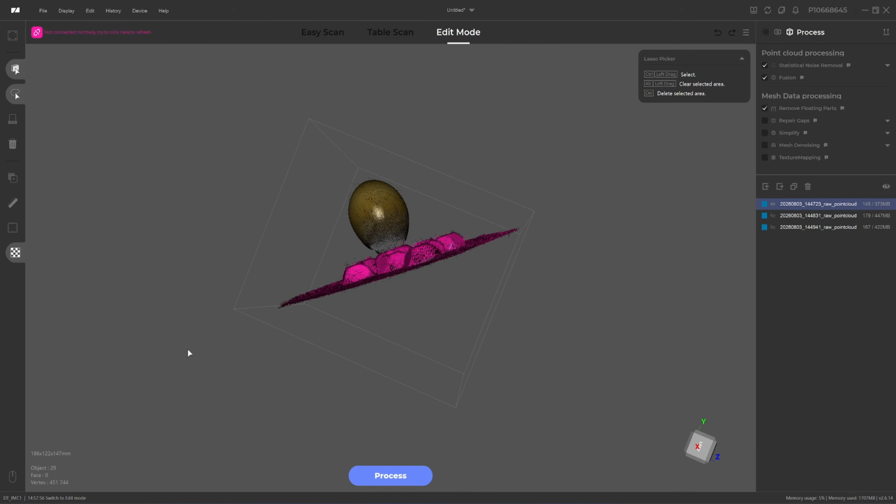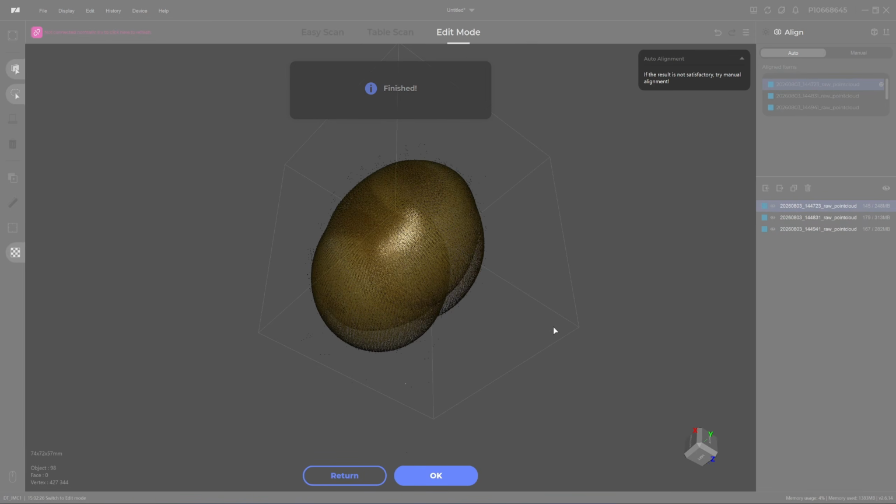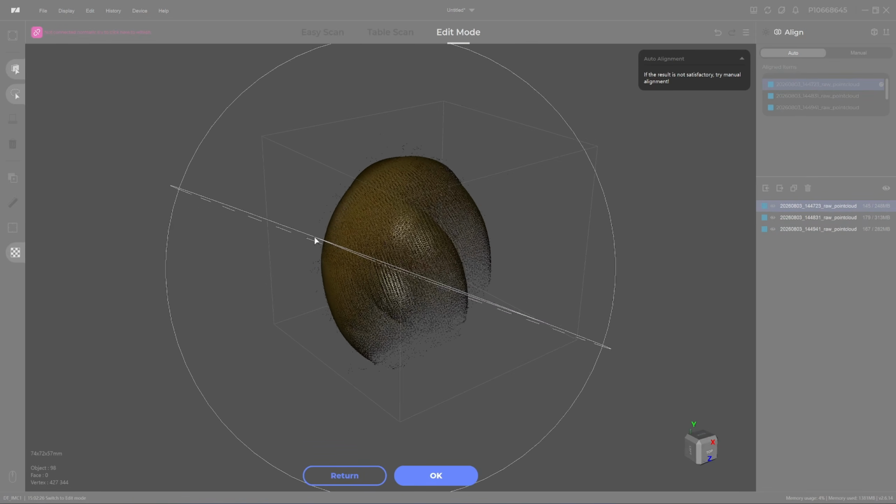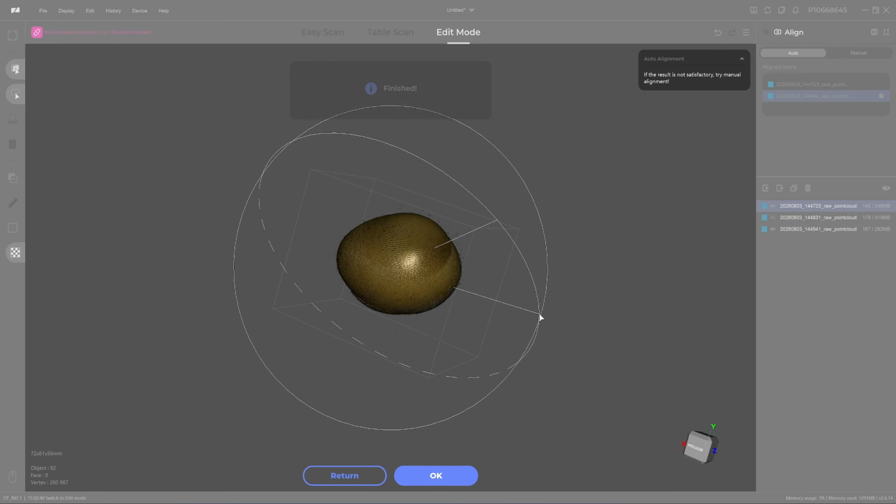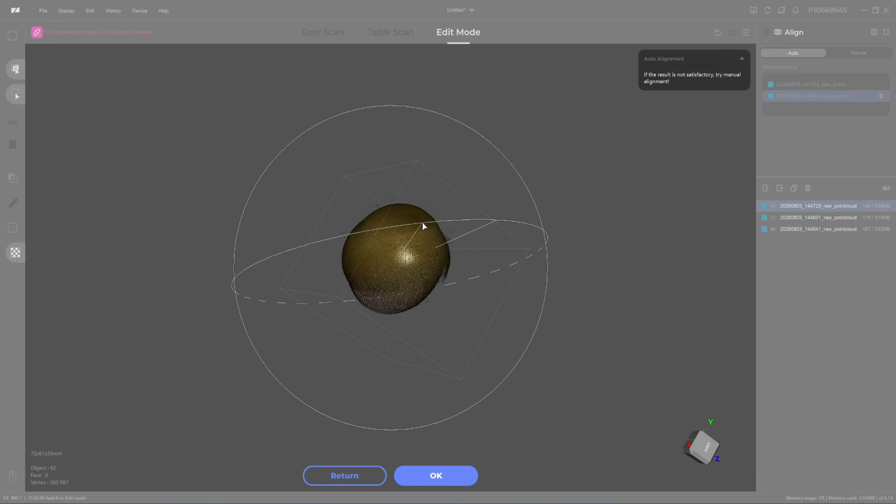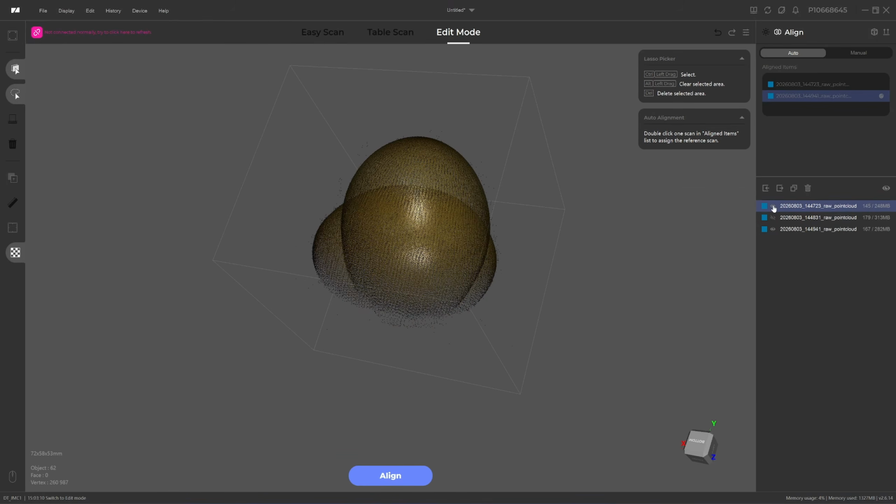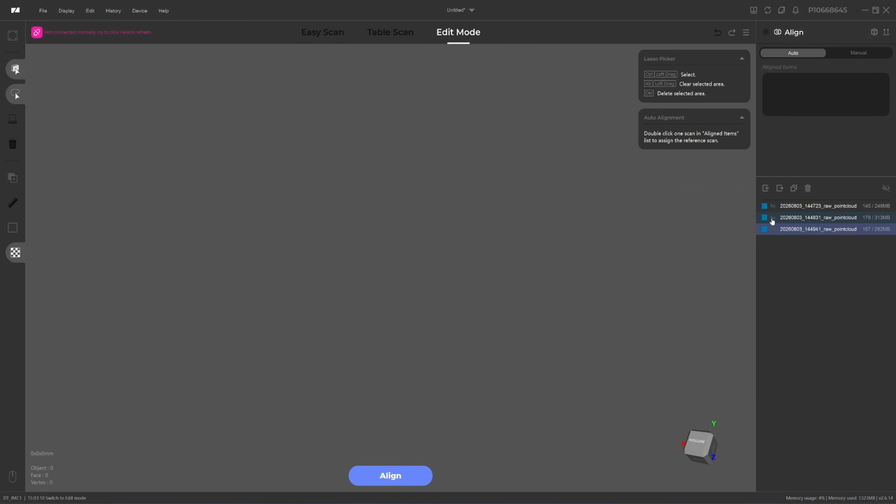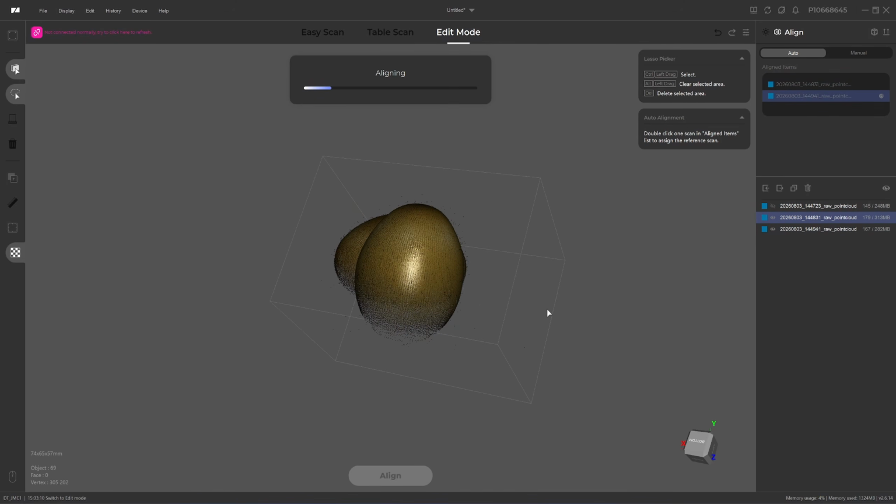I'll clean up all the turntable, click on the Align tab. I'll try the automatic alignment. And the software failed to align the eggshell scan data. Let me try again with just one pair of scan data, and it also failed to align. The discrepancy between overlapping surfaces in each scan dataset is too high, and the software can't match the curves because Turtle precision is too low.